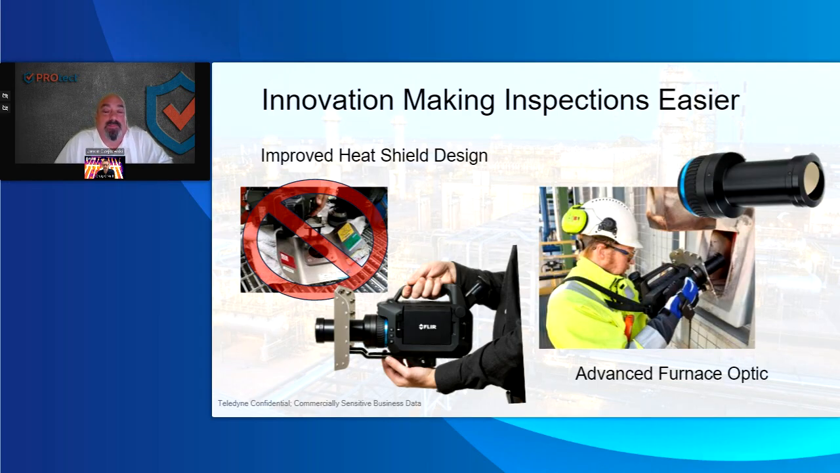The definite plus is having the range button readily available on the side so you can touch it with your finger and actually move the range up and down. You used to have to pull the camera back out, set the menu, and then adjust it there. Now you can do it just on the fly.